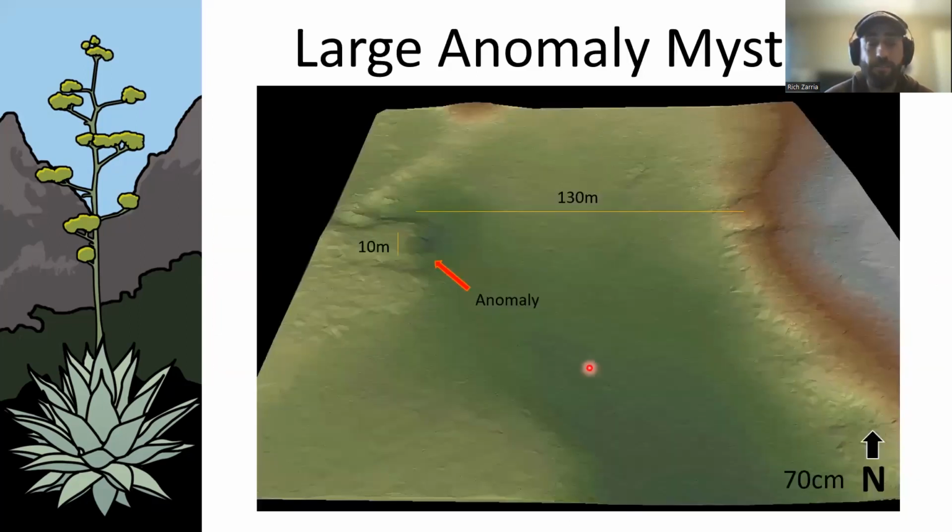This was interesting in the LiDAR processing. So the plane flies over, does the laser pulses, and then there's computer processes where they'll process it into the actual picture and then give that deliverable to a client. Well, in this case, I was scanning, and this caught my eye.